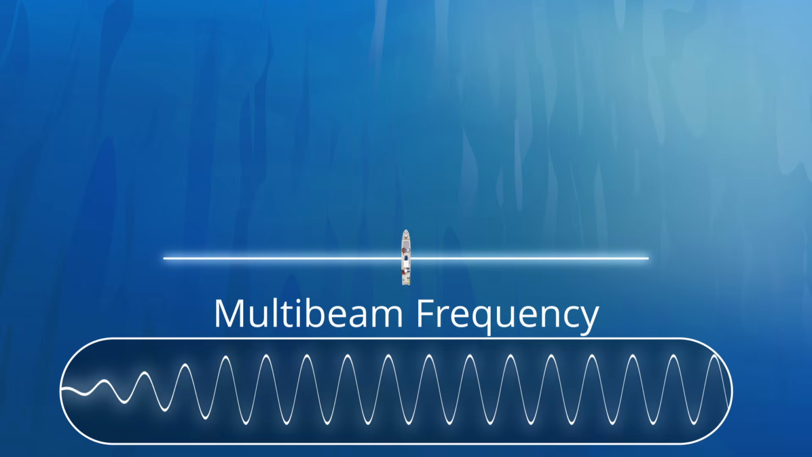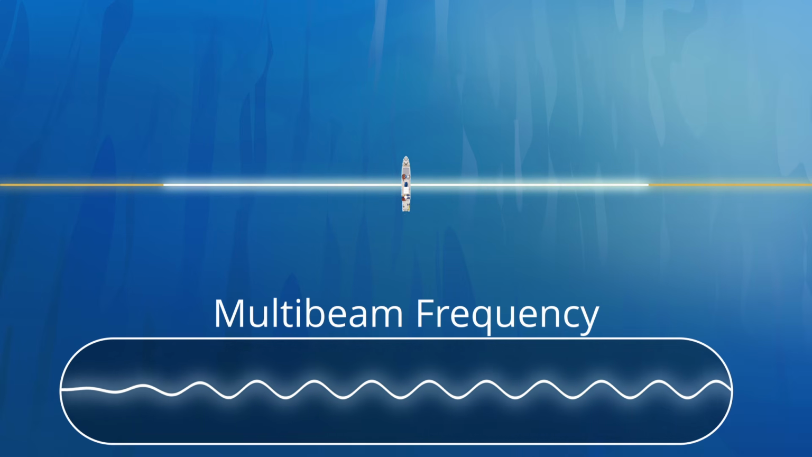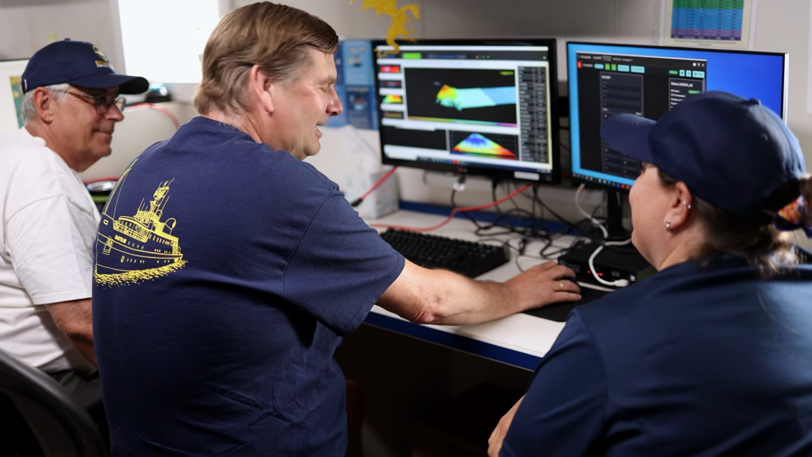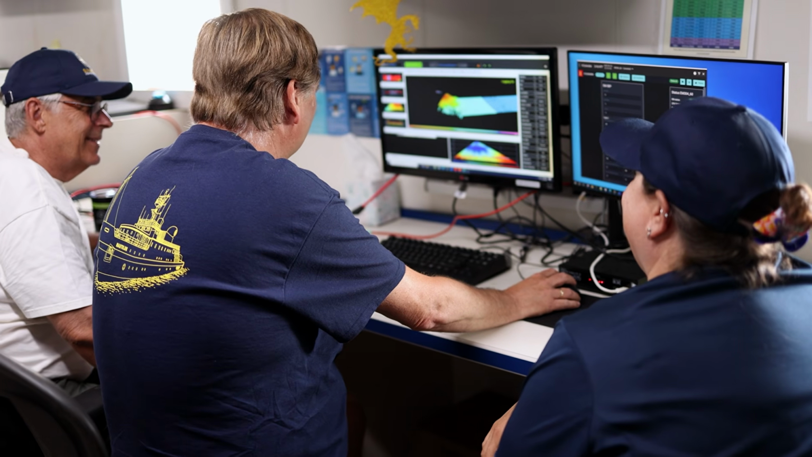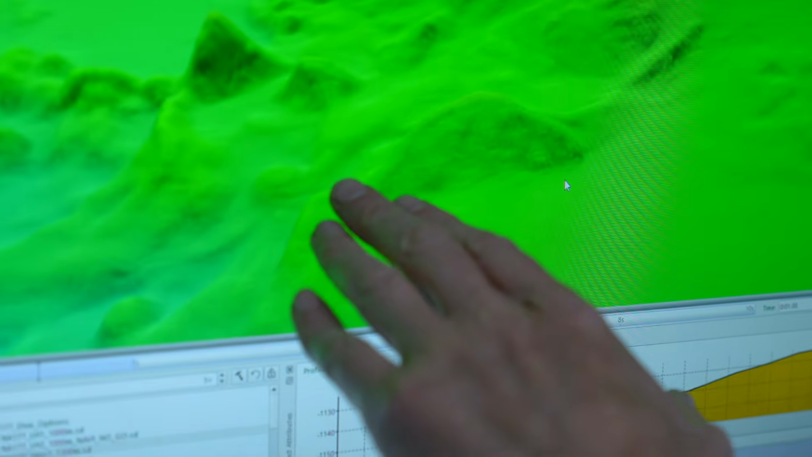With this upgrade of our sonar, the main takeaway message is that it allows us to get a much wider swath at any one time. So each pass of the ship, we can map about twice the area in deep water as we were able to before. So as you can tell from that, it's making our mapping efficiency much higher, enabling us to map much greater areas with less time.